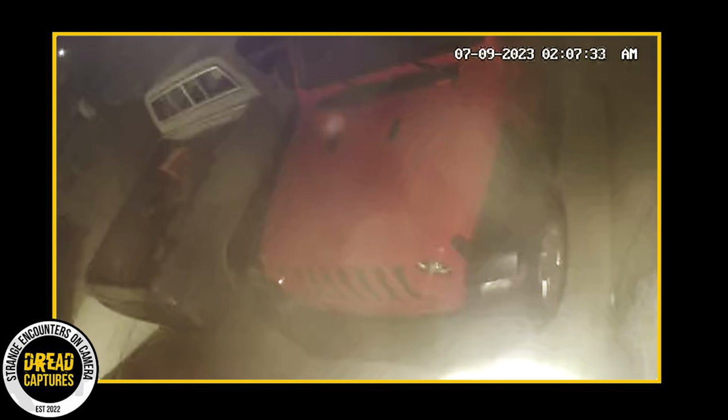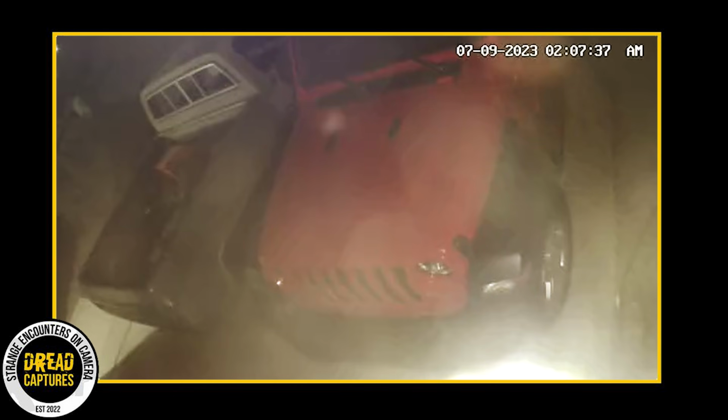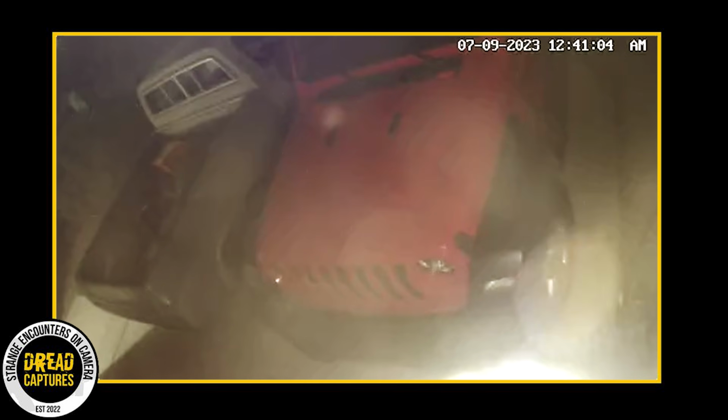Yeah, I have to say that looks strange. The weirdest part is that the orb flew in and set off the camera, and then roughly 2 hours later, it flew out of the garage and set off the camera again. Let me know what you guys think.